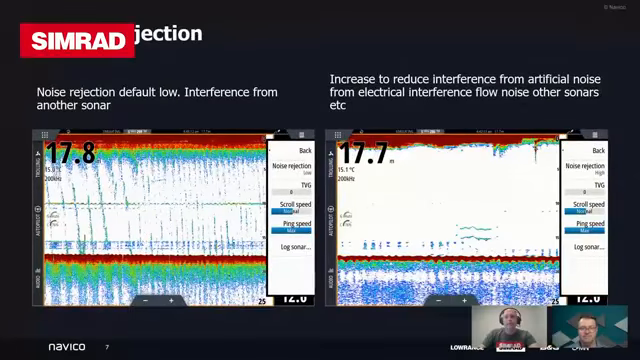Cool. Okay, so the question about noise rejection. What I've got here is a couple of images using what we have on our machine. We actually have a specific noise rejection function. On the left-hand side here, what you're seeing is sonar to sonar interference. That typically manifests itself as these sort of vertical bars. They're normally very frequent in the repetition, and you'll see them as these little vertical lines on screen. It looks a bit messy. And that will tell you there's somebody else fishing near you using 200 kilohertz.